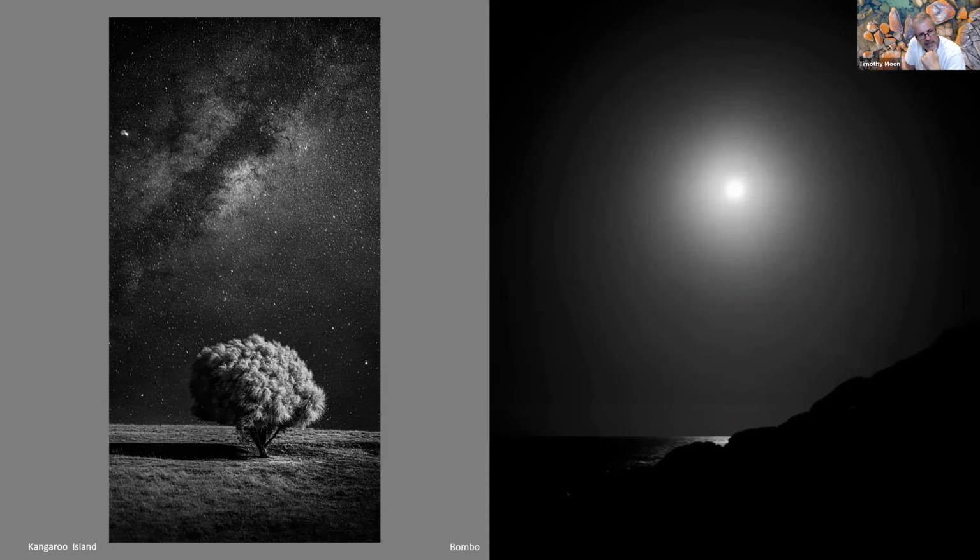But I've had to expose probably about 30 seconds, I think, for that one, because you can see the stars. There's a bit of star trail happening, so I've exposed it a bit long for the stars, but it's enough for the foreground. So in hindsight, what I should have done is do one for the stars and one for the foreground, then blend the two. But that's a single shot straight out of the camera.